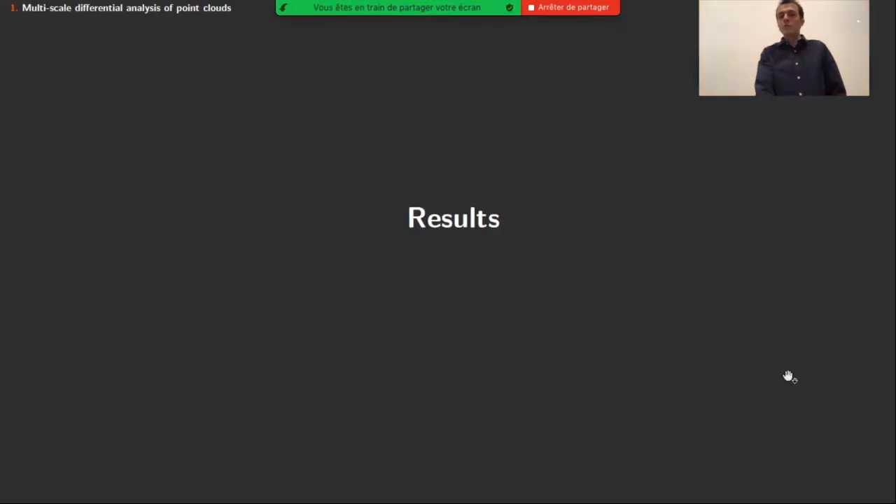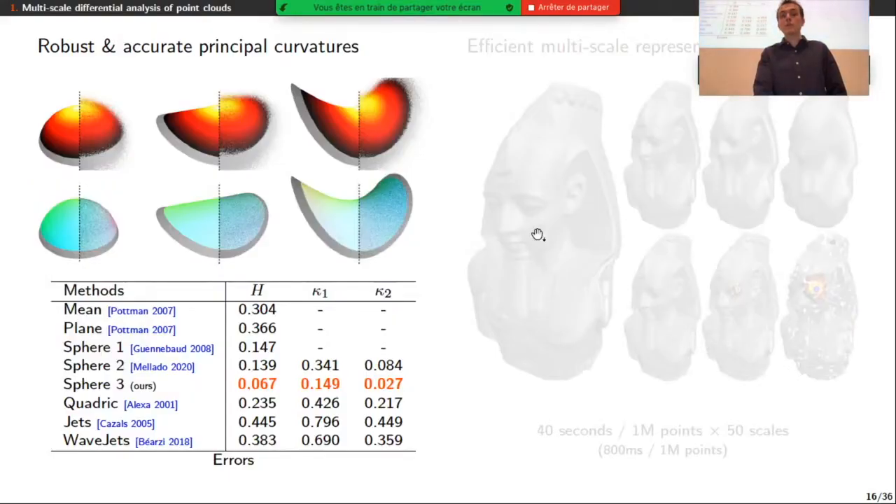So I'm going to present you some results, first about the principal curvature directions, the principal curvatures estimation. We perform an evaluation of these estimations against related methods of the state of the art on these three point clouds sampling a sphere, a cylinder, and a saddle surface. And these point clouds were perturbed by different kinds of noise, on position and on normals, with different amounts of noise. And on average, with our shape operator, we obtain the least errors in terms of mean curvature estimation and principal curvature estimation.